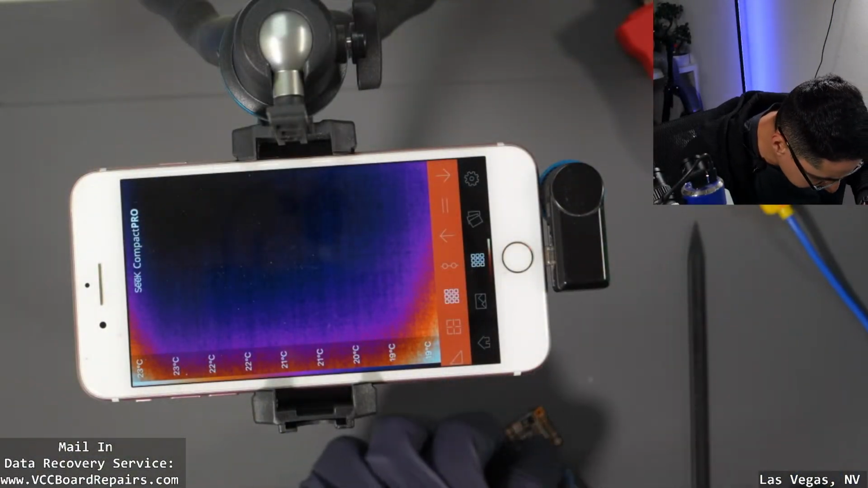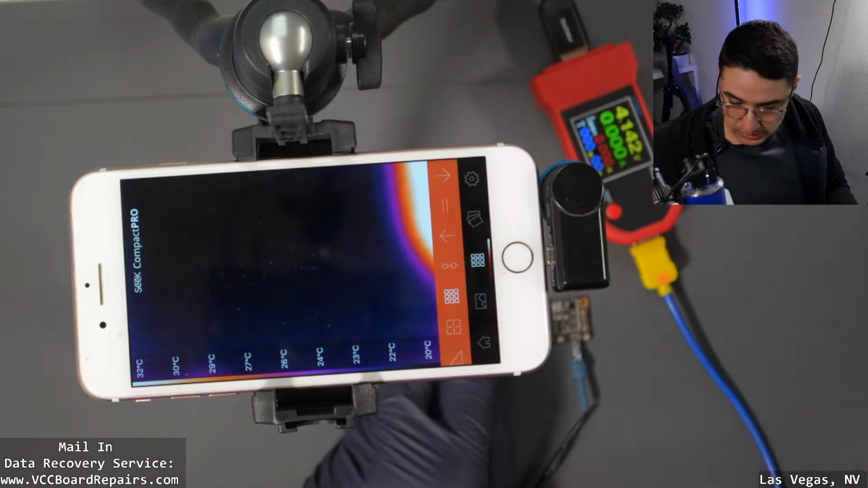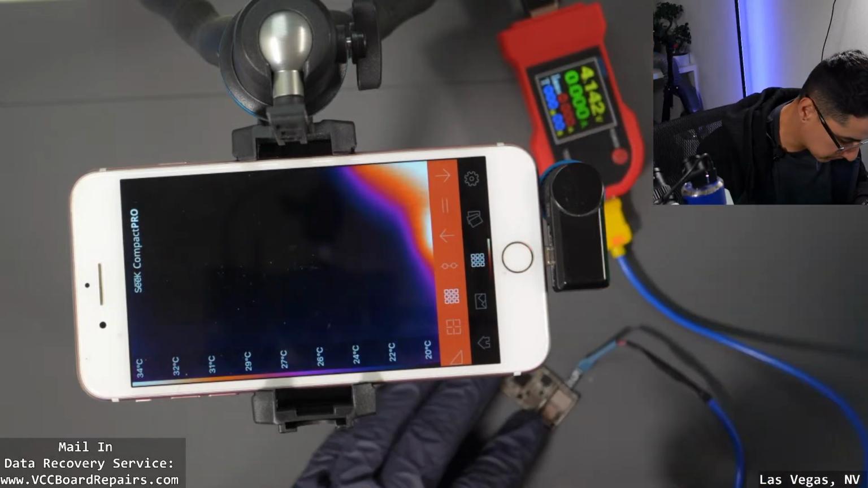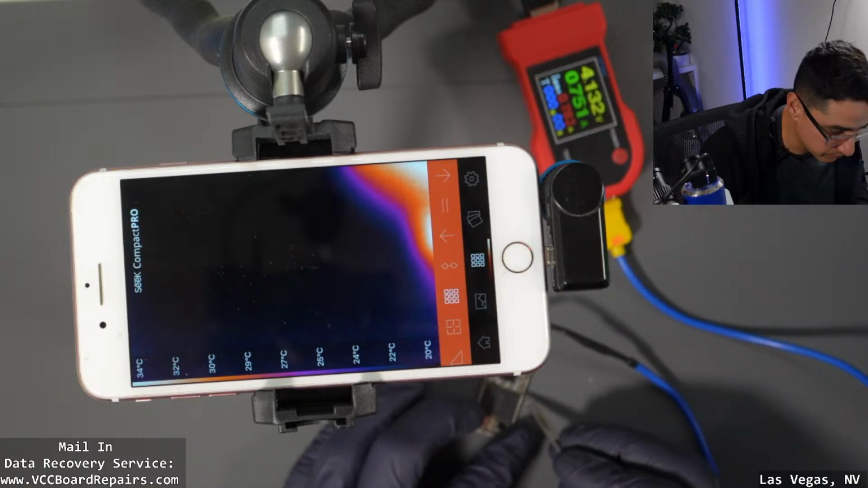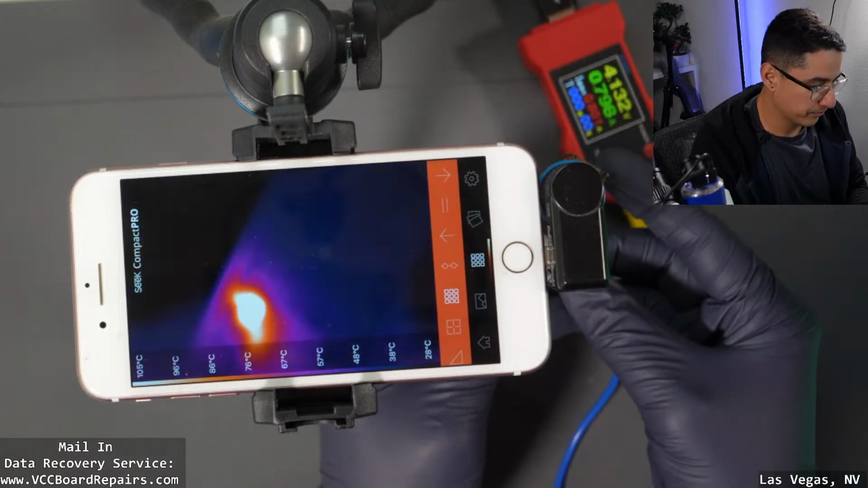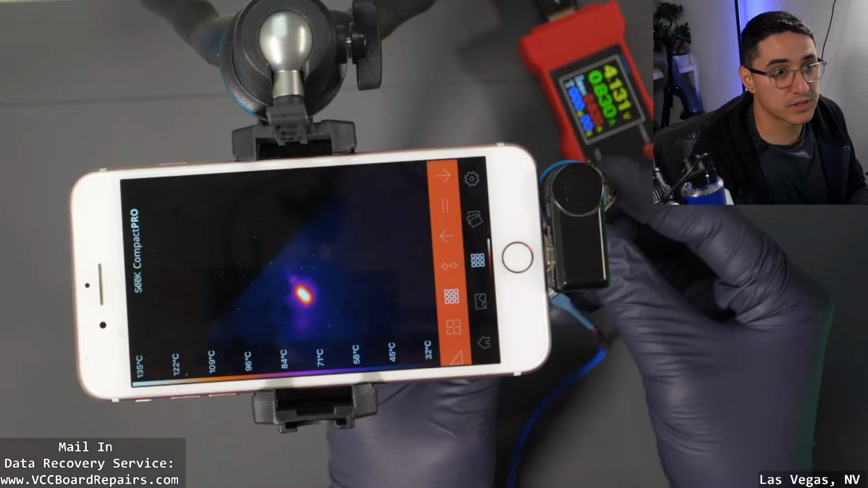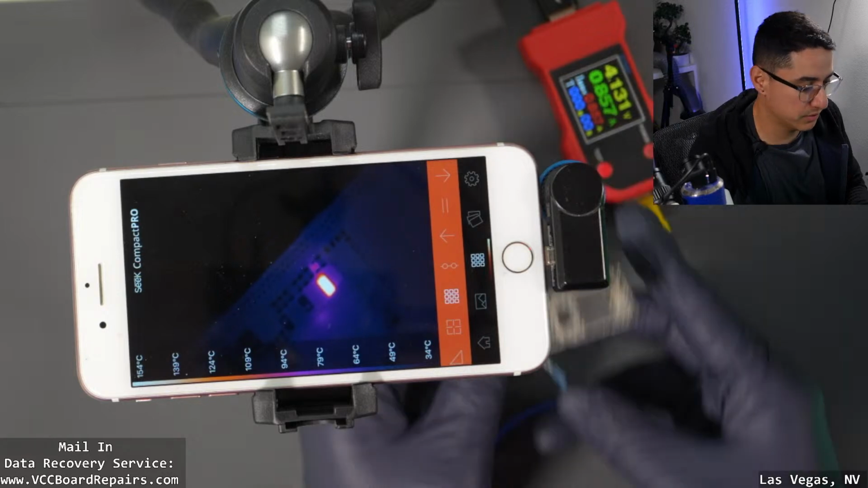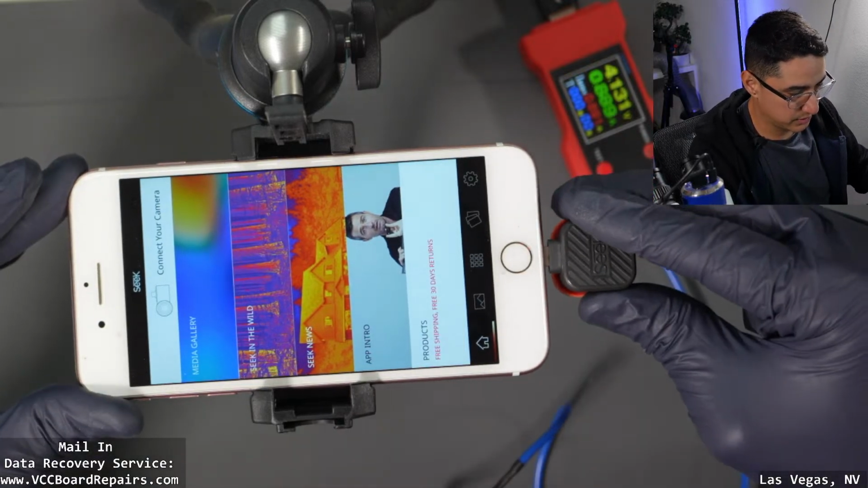Let me plug this in. There's gonna be no short before prompt to boot. And then let me see what happens if I prompt to boot. It's probably the worst model to do this on because it's really hard to. Oh, here it goes. 700 milliamps raw. Right, so this is 700 milliamps versus 3 amps. So that's what it looks like on the Seek Compact Pro. Let's swap this one out for the Seek Nano 300 with macro lens.